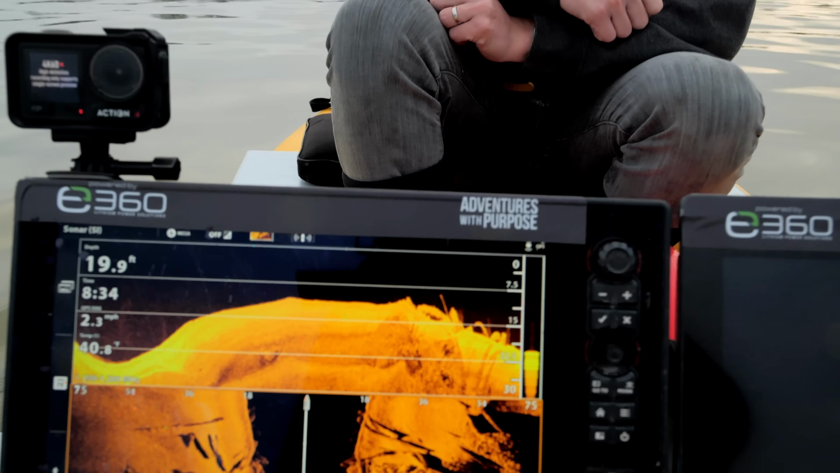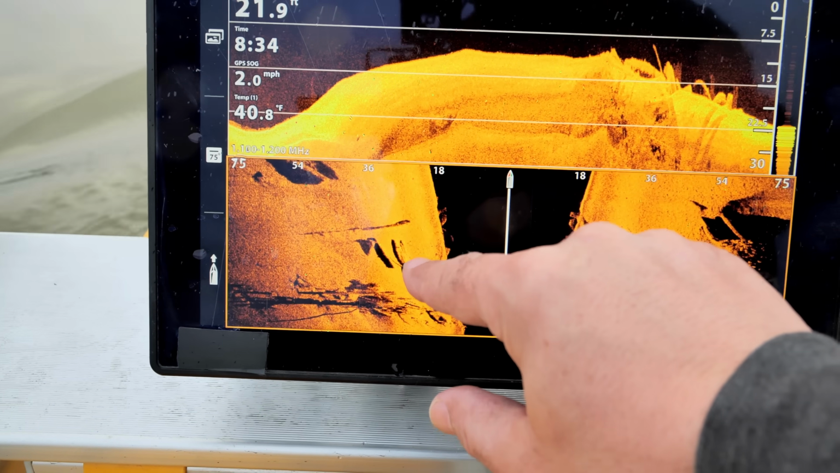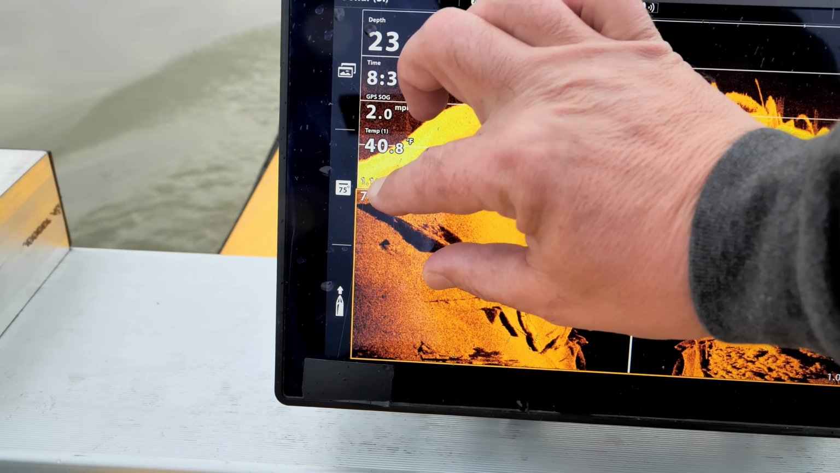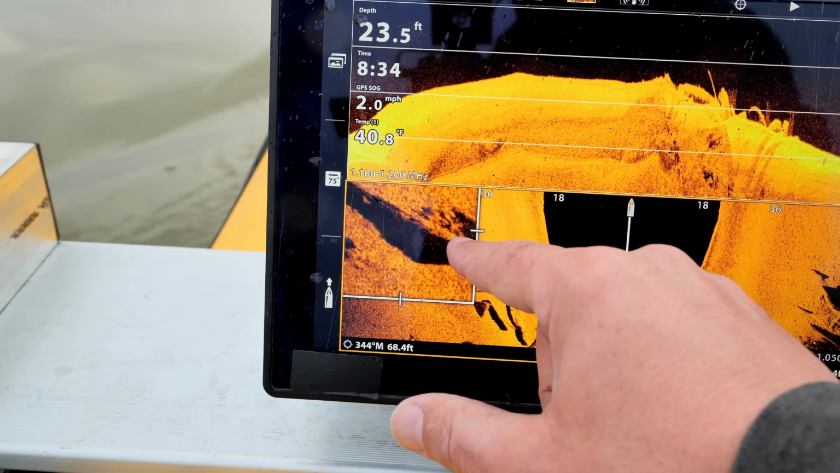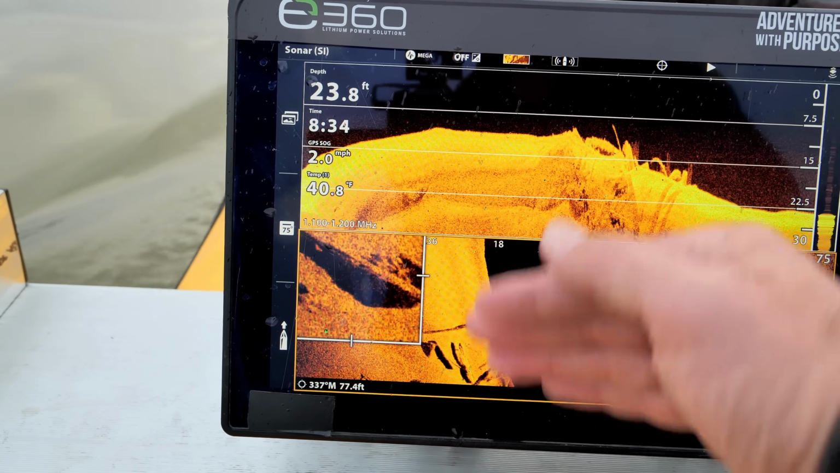Now that object in question that we saw first, it's actually this right here. And now we can see that that is a log and that is not a car. We can also see that this is a log as well. What we're looking at on this one is the shadow behind the log, and this is the log itself, this lighter colored area, the way that it's laying.